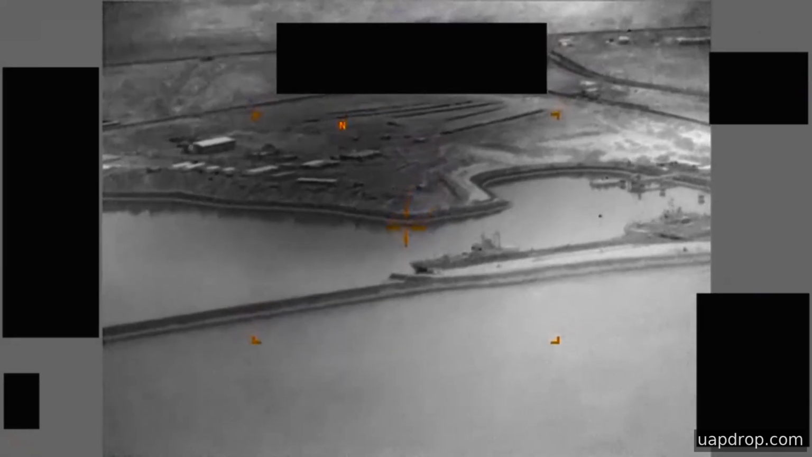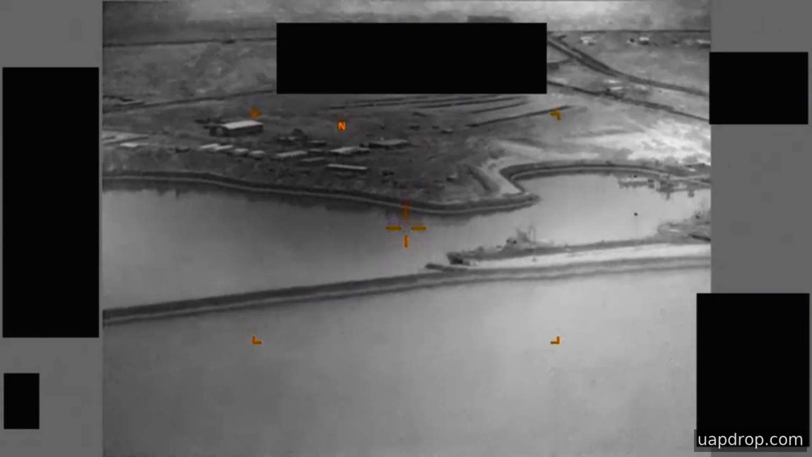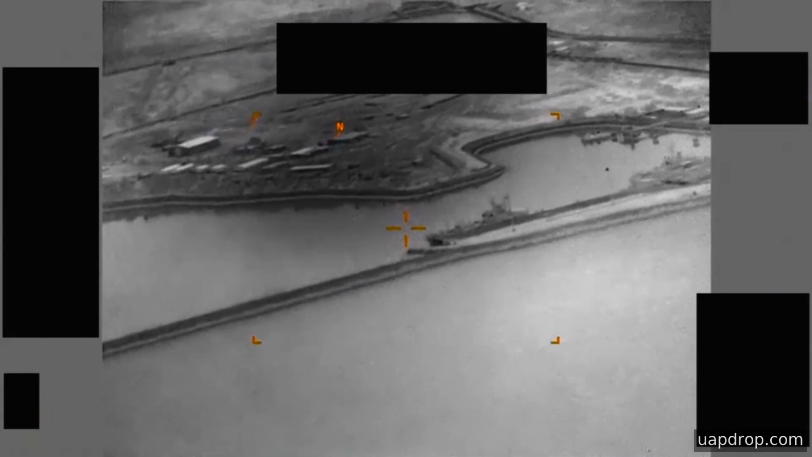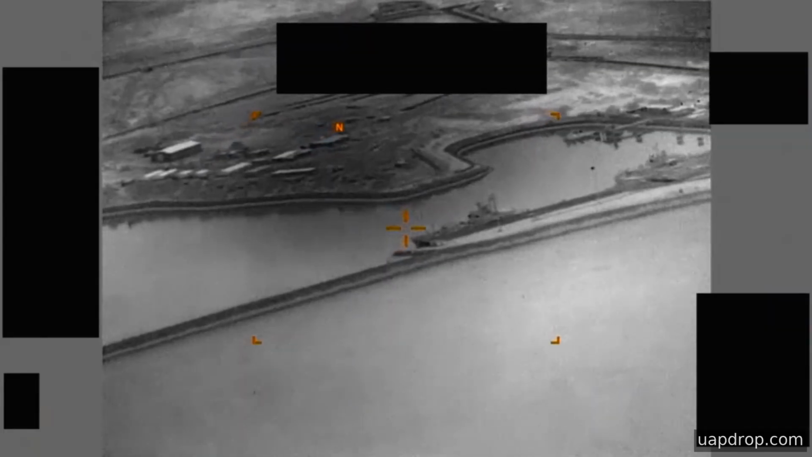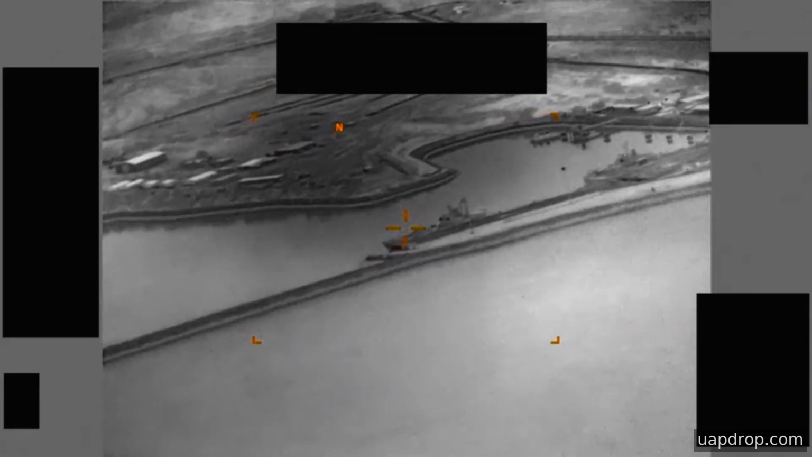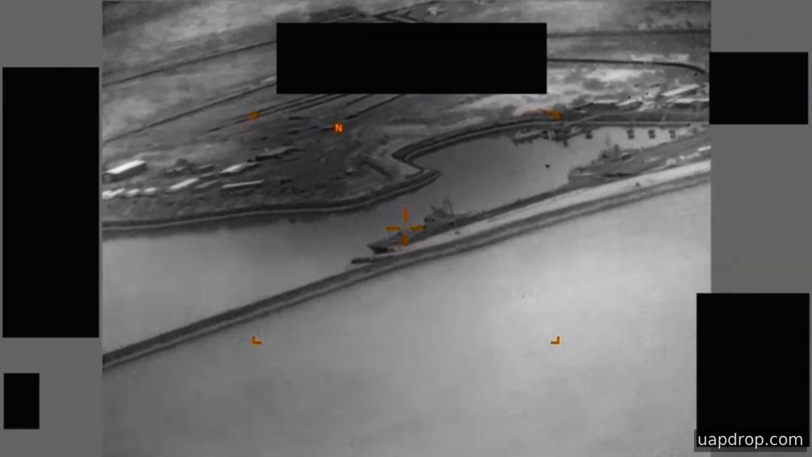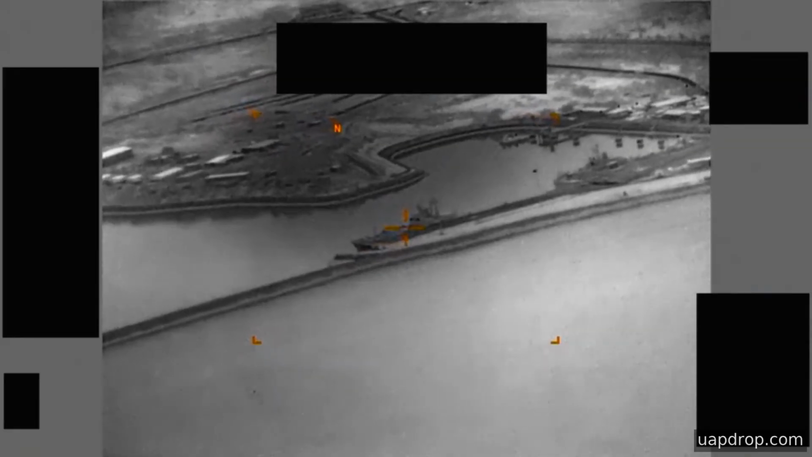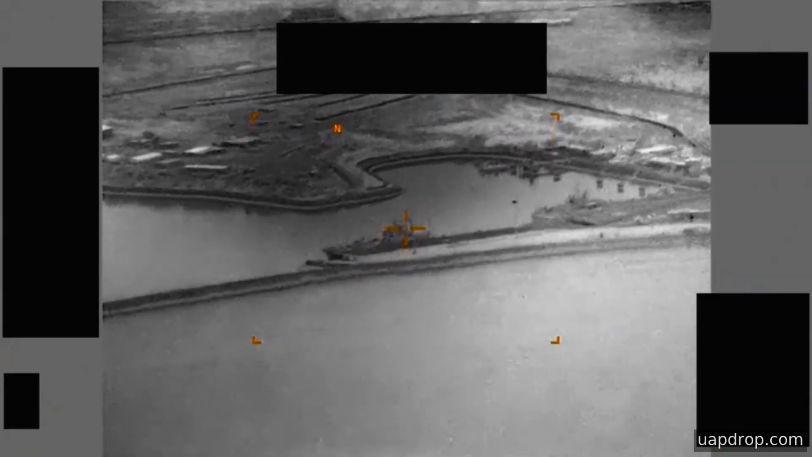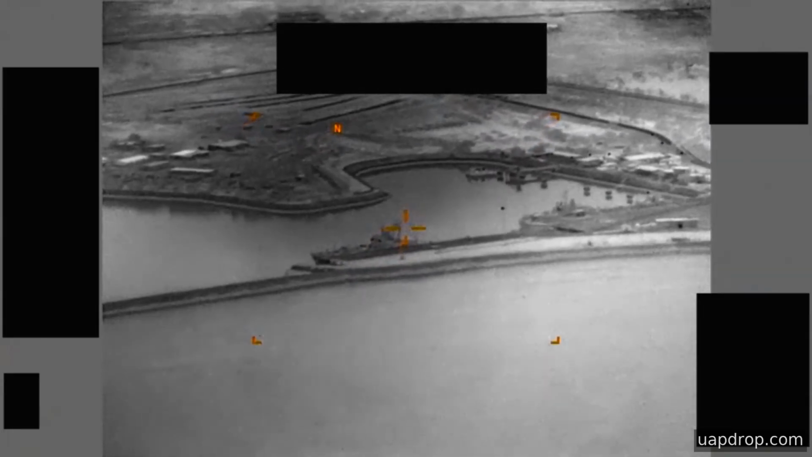This is a high-resolution infrared clip that runs 4 minutes and 51 seconds. The image is mostly dark, with intermittent areas of contrast that appear, move across the frame, and are held in view by the sensor as the camera pans. Several times the scene briefly goes black and resumes, tracking one or more of those contrast areas.